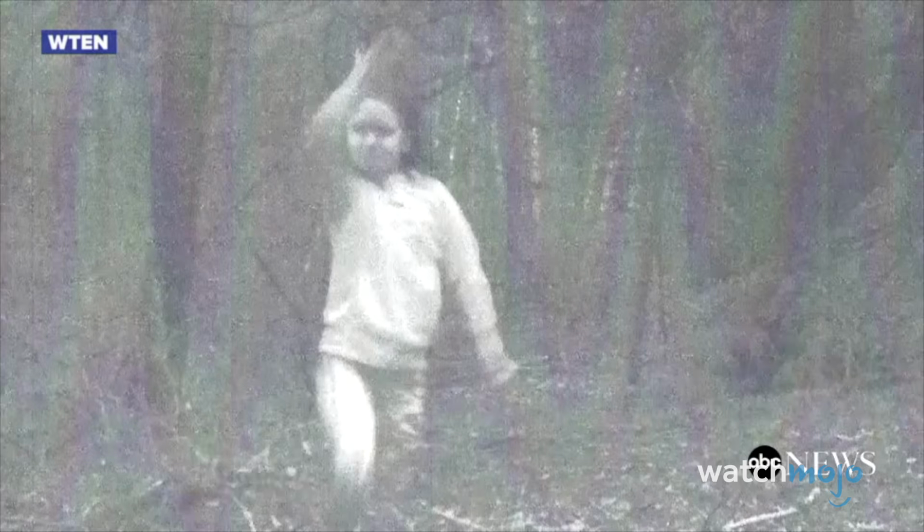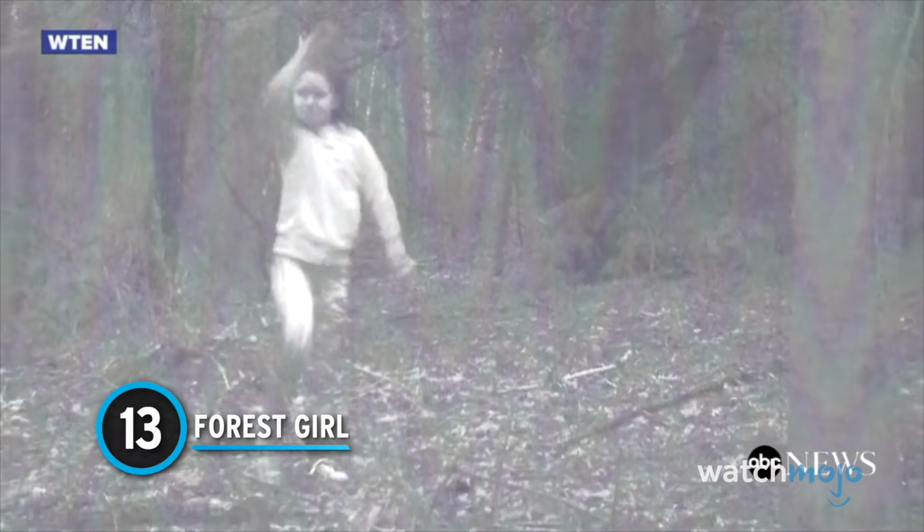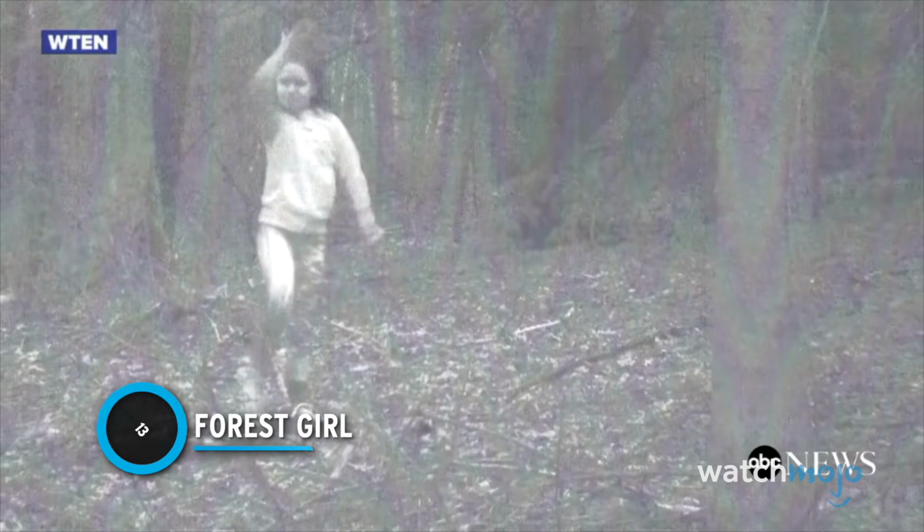Yet perhaps it's just a kid that went sleepwalking and then woke up in his next-door forest. Hopefully, it's the latter. Number 13. Forest Girl.